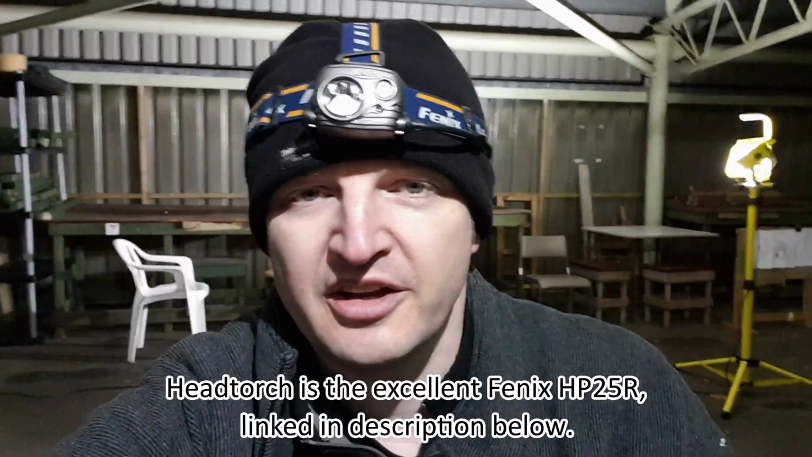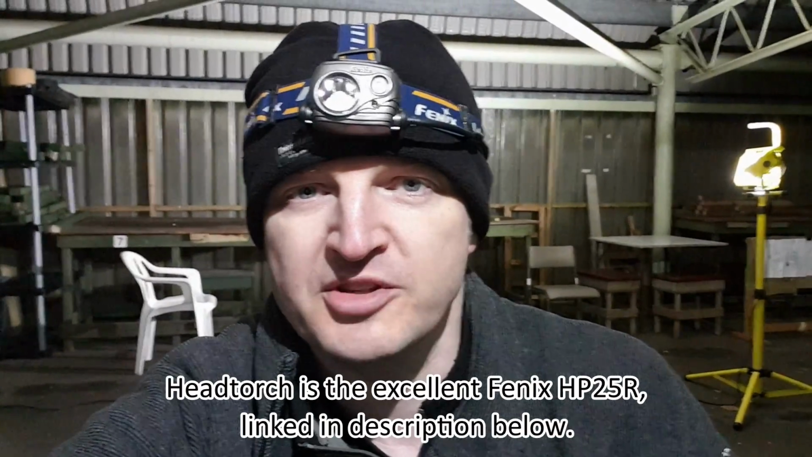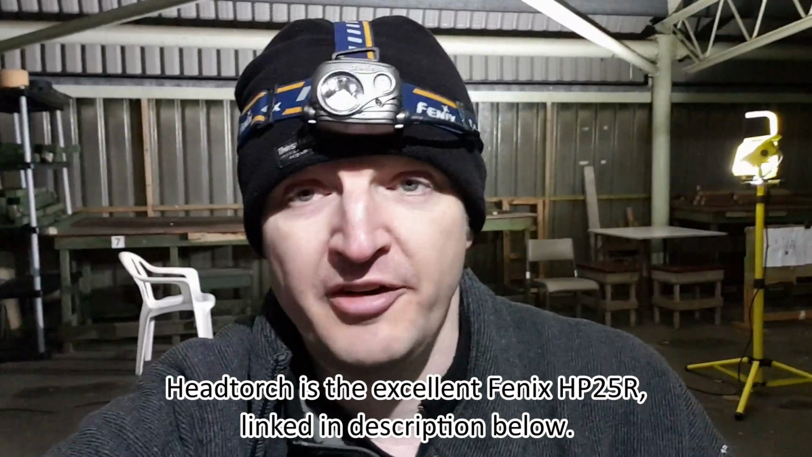Just at the range, I've just been zeroing the PARD SA25 thermal scope. It's a very cold night, about 1 or 2 degrees. I can see my breath in the air, and the steel targets downrange are kind of blending in. They're just standing out from the grass, but not by much. So I managed to zero the scope at about 22 meters, just going off the slight flash I'm seeing from the pellet strikes on the steel silhouettes.